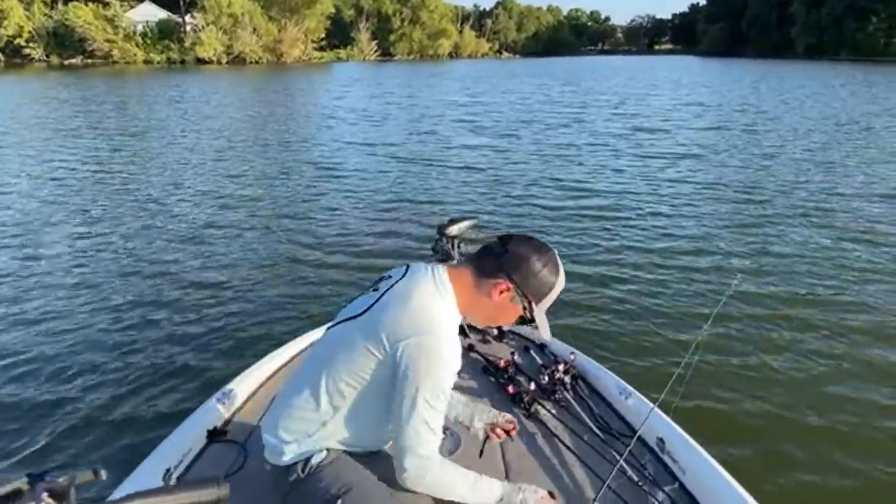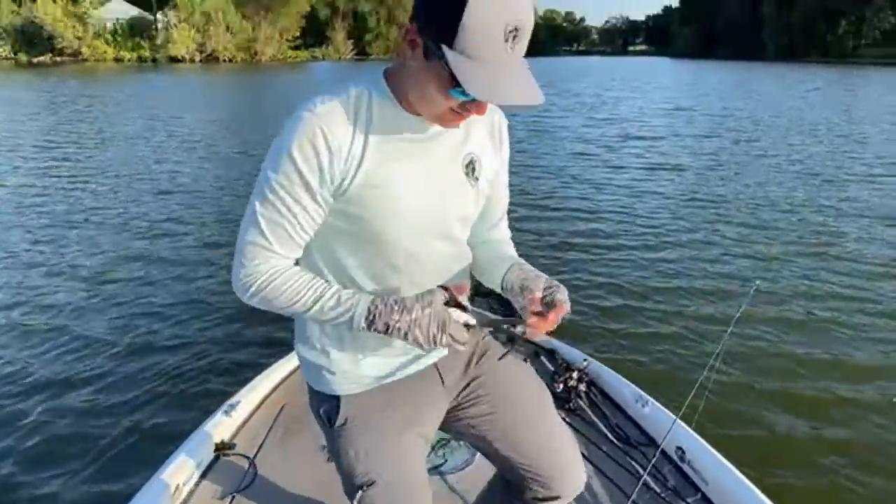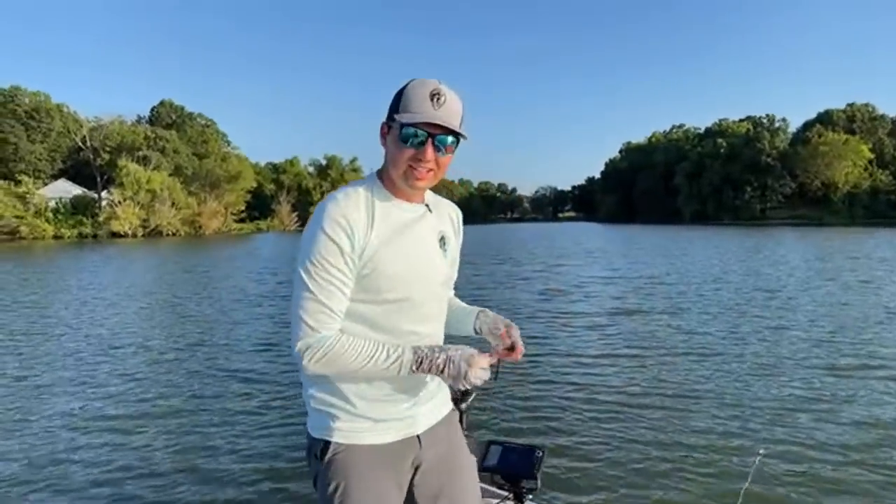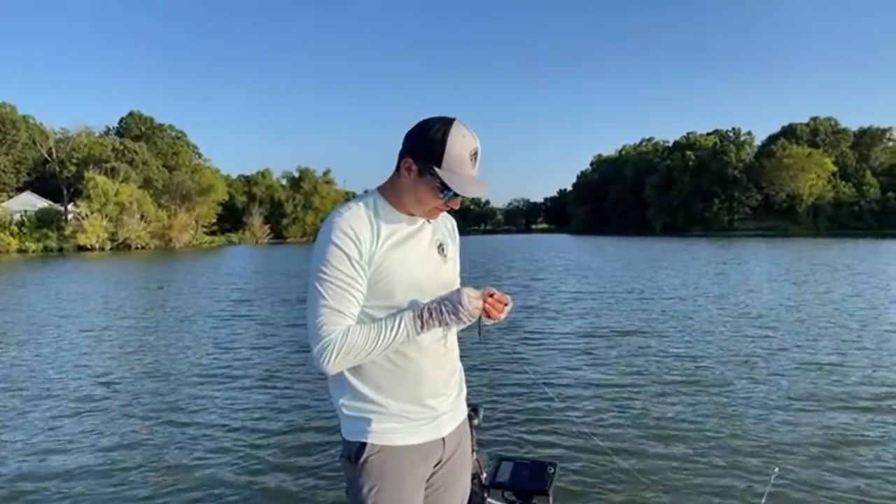I wanted to hook that fish. I was not really paying attention, guys. That's what I'm talking about. I'm talking to the camera, I miss fish. He was on there. He was probably pulling on it for like 5 minutes.